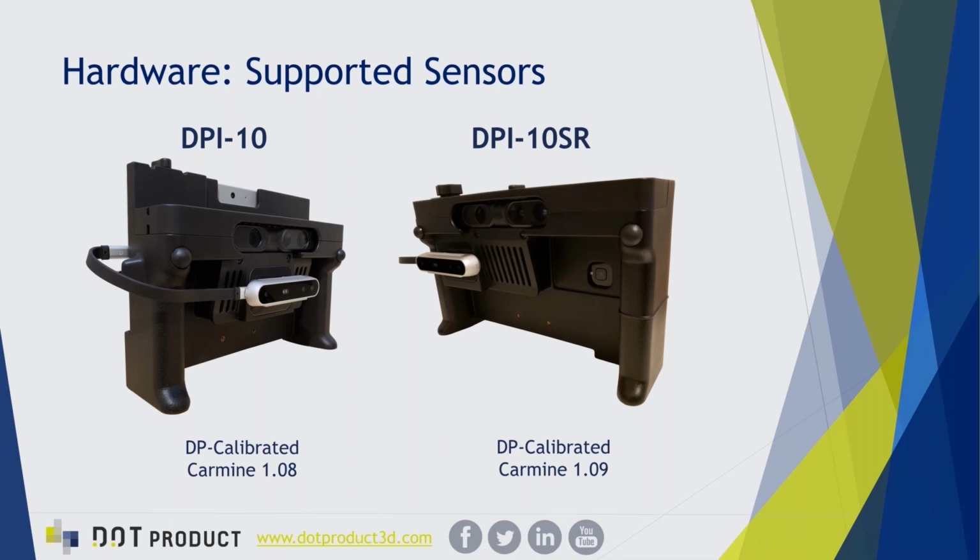In addition to touching base on the tablets and phones that are supported, the second component of the hardware when working with Dot3D software is the sensors themselves. So Tom will be demonstrating today on the DPI-10, as you see on the left here. This is our flagship model with a 2 to 12 foot range, ideal for indoor capture, although also compatible with the RealSense as an add-on for outdoor capture. The DPI-10 SR is just the shorter range version of that model with a 1 to 6 foot range for extremely tight spaces or more equipment and object-based scanning, while the 10 is a bit more versatile for a variety of environments with that 2 to 12 foot range.